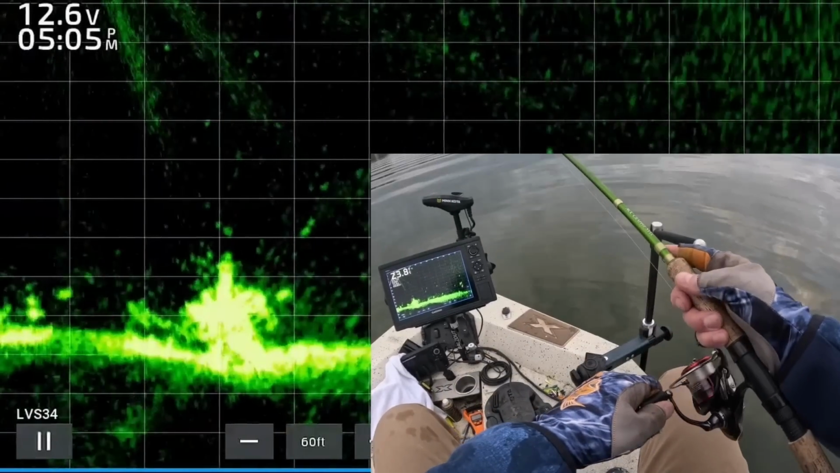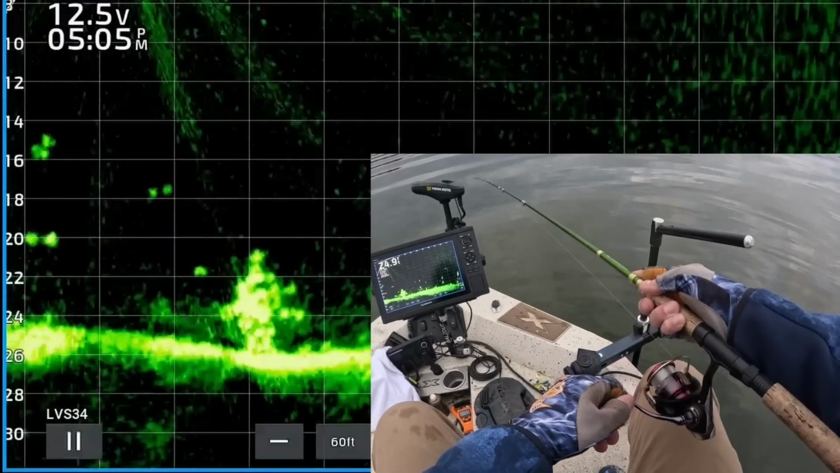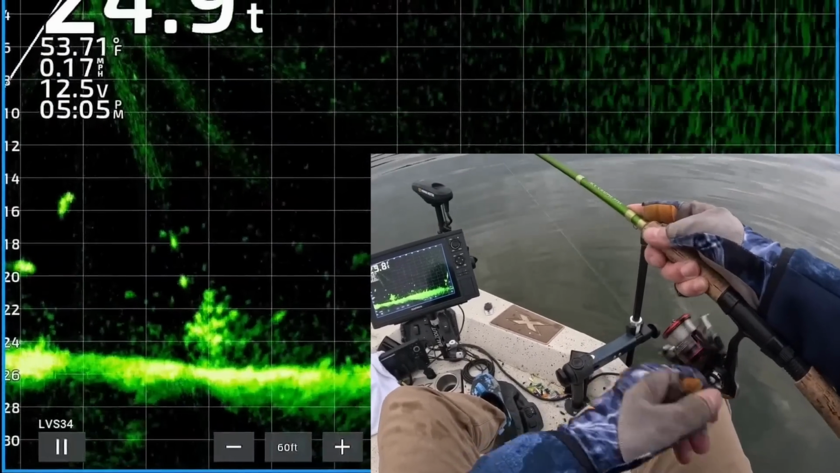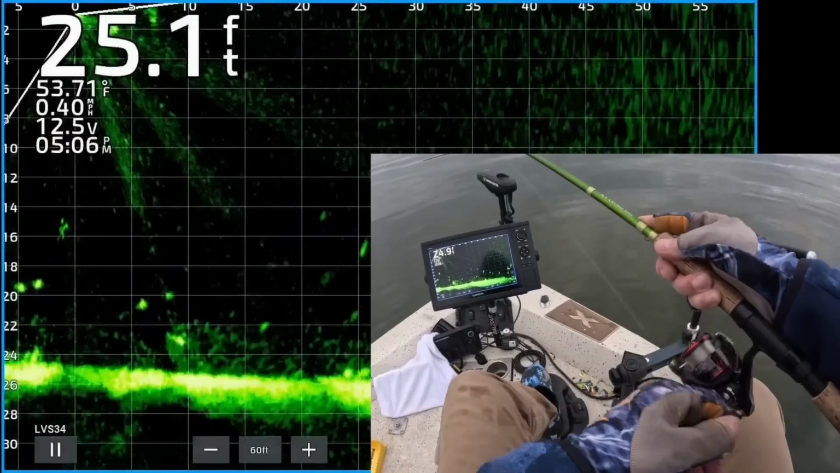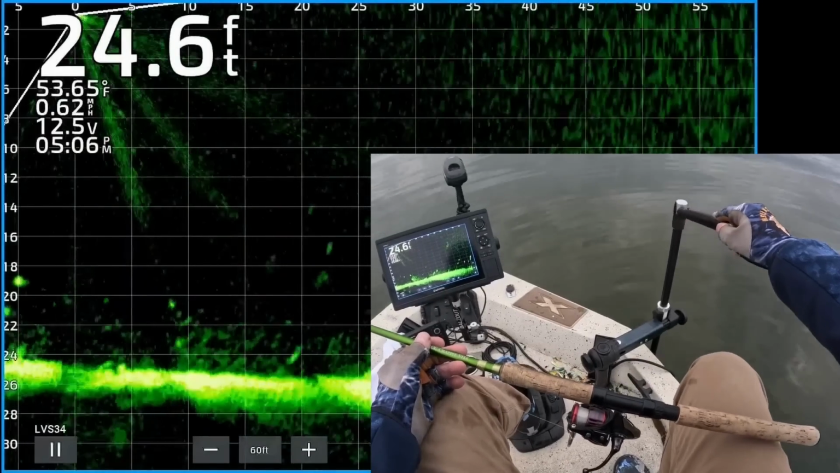A key thing is, though, if your lure is not by a fish, reel in your lure and cast it out there again. You want to make each cast as high percentage as possible that it'll be in the vicinity of a fish that'll eat it.